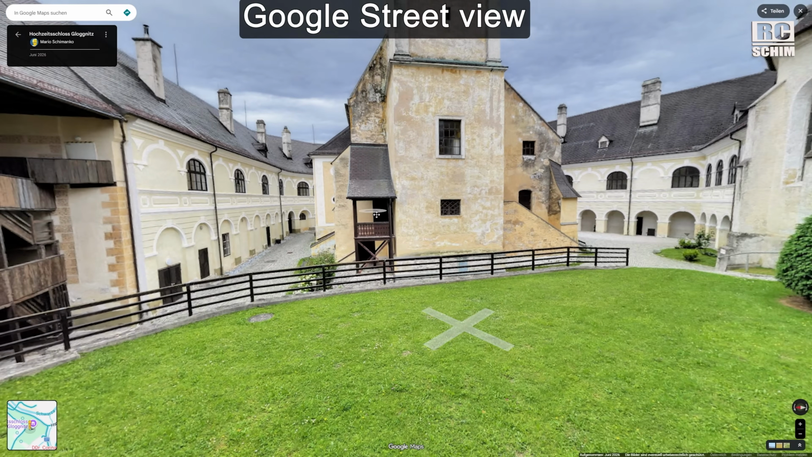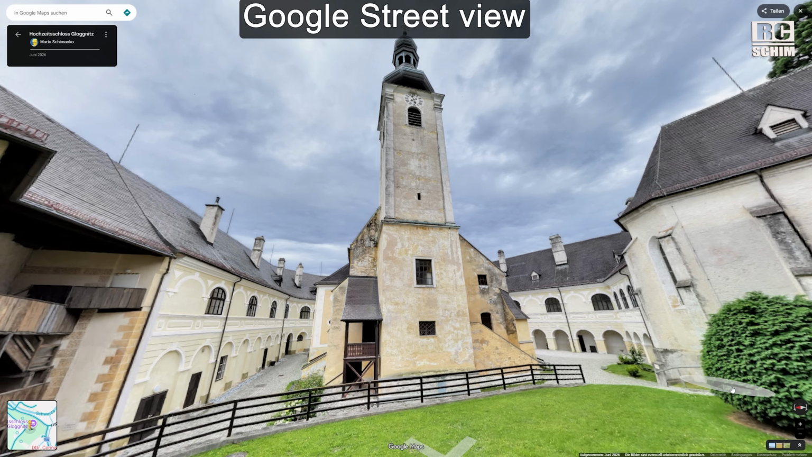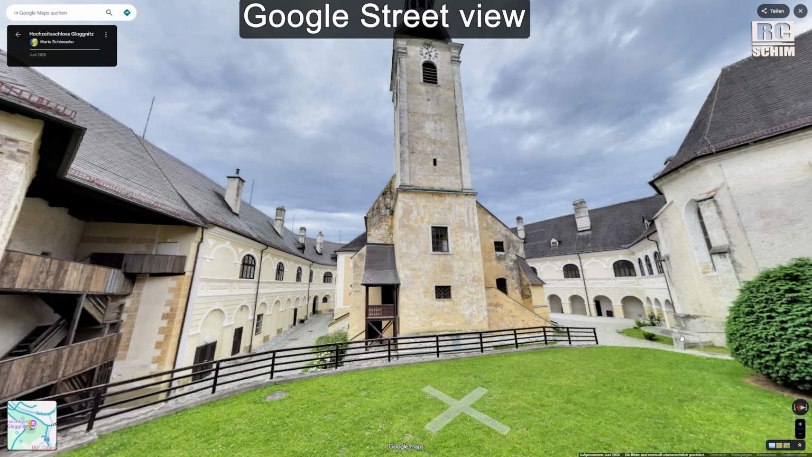And that's the coolest perspective of this nice church. It's a wedding church, by the way. And I challenge you to visit this location on Google Maps. Just search for Castle Gloggnitz, you will find it. Go to Google Street View and walk around there and try to get inside the building. That's a little treasure hunt.